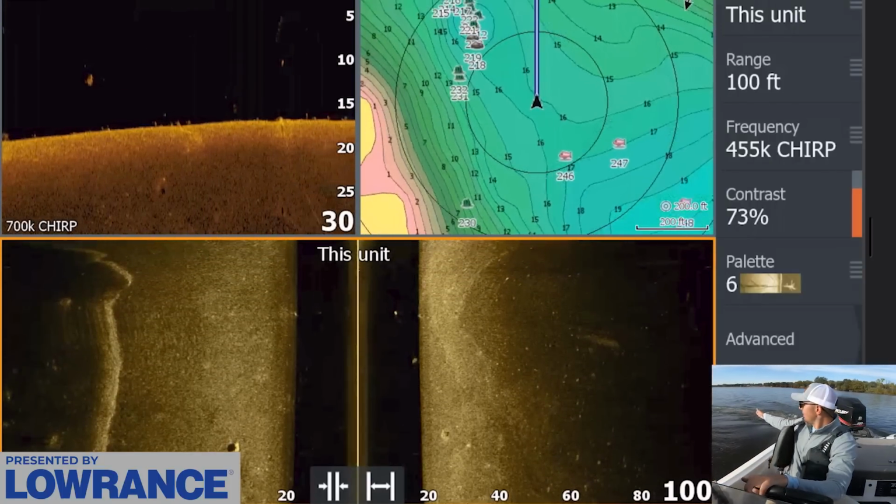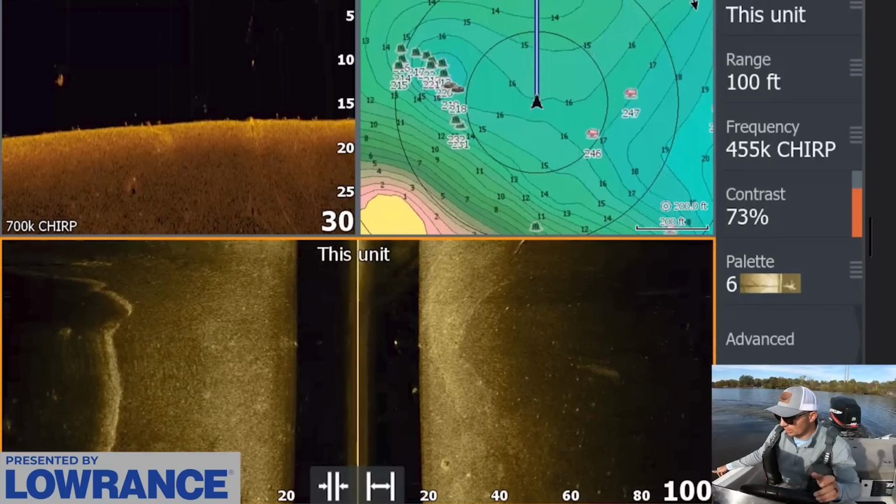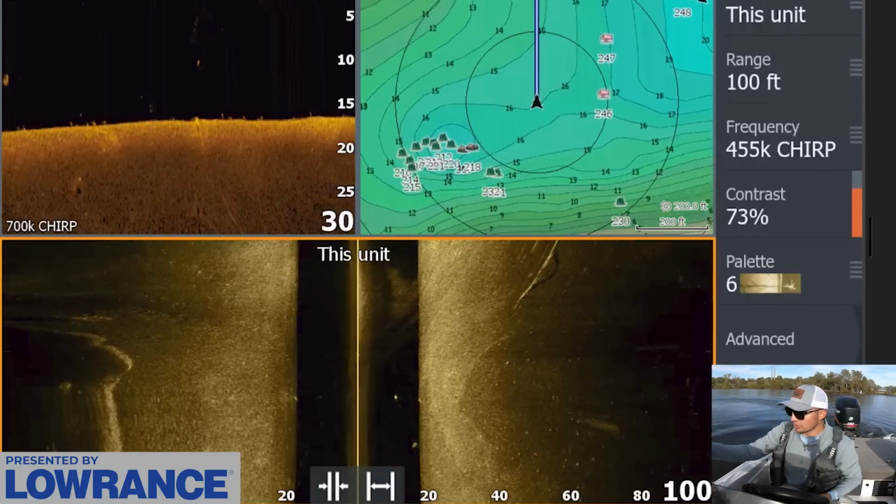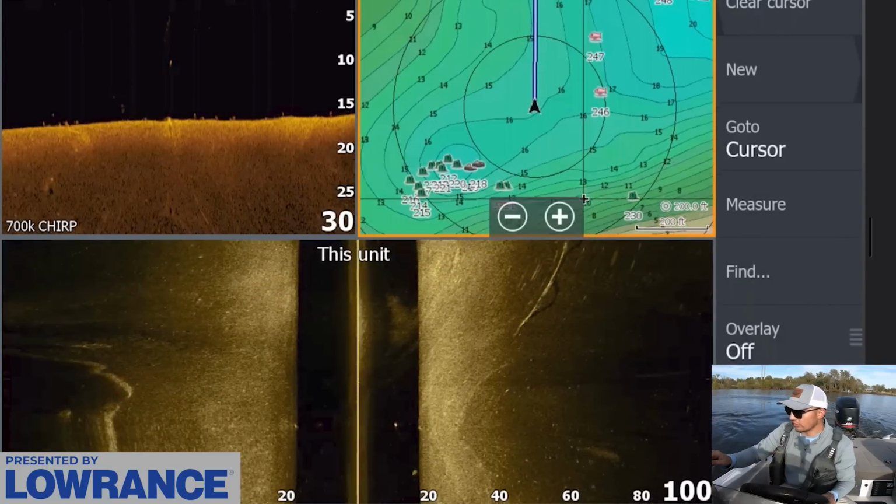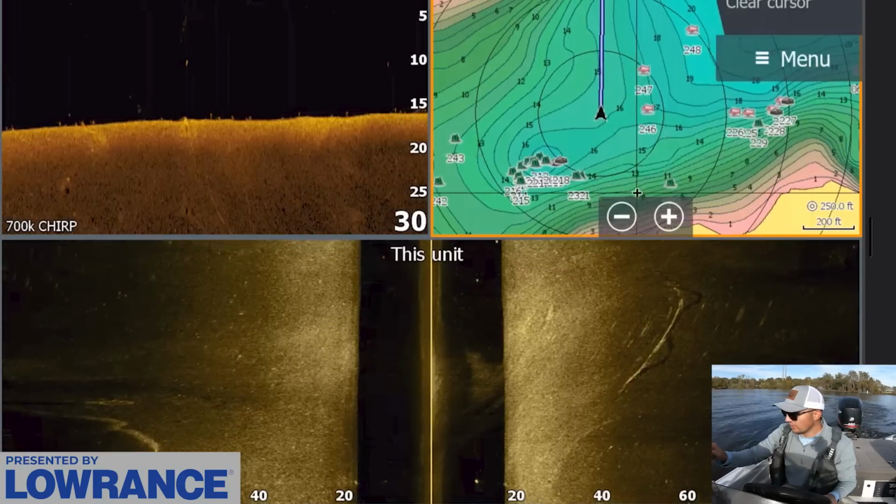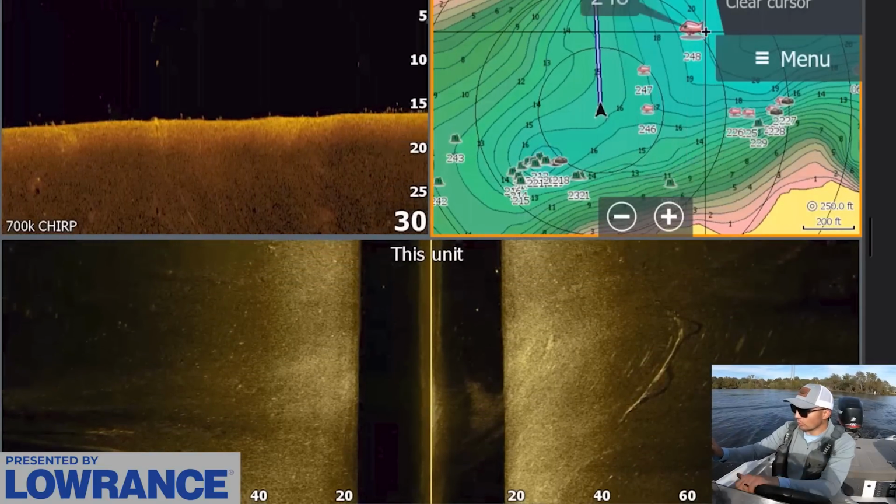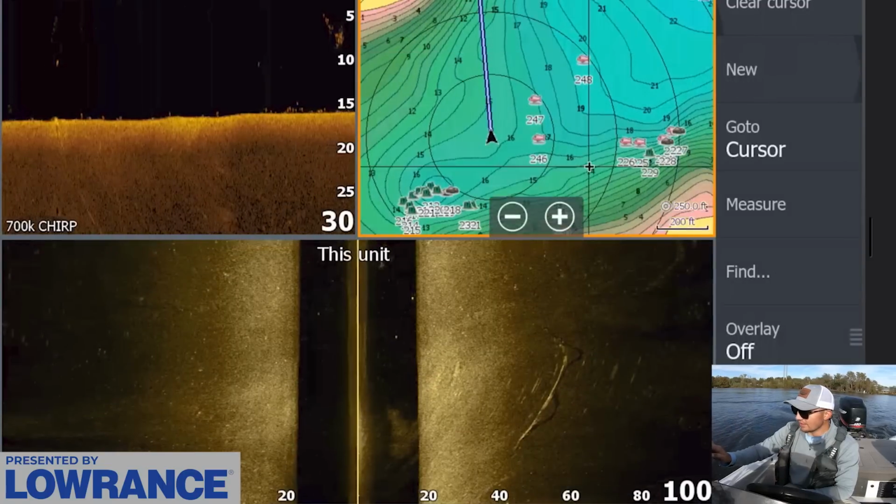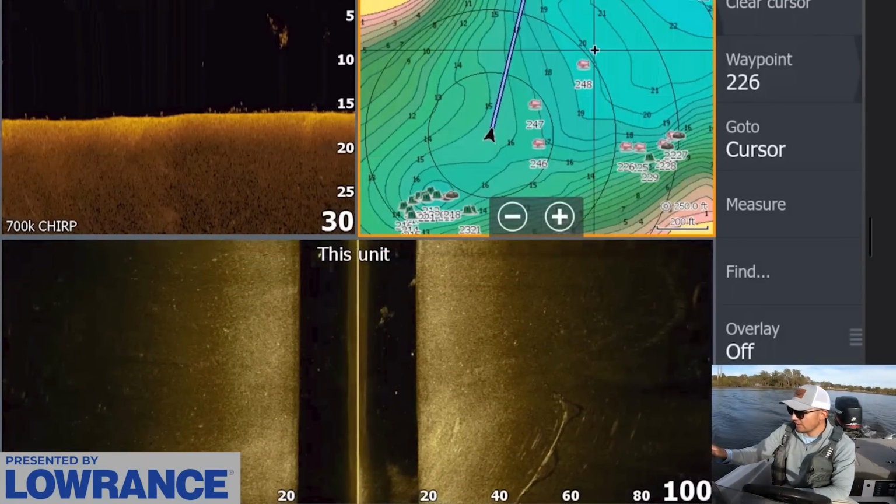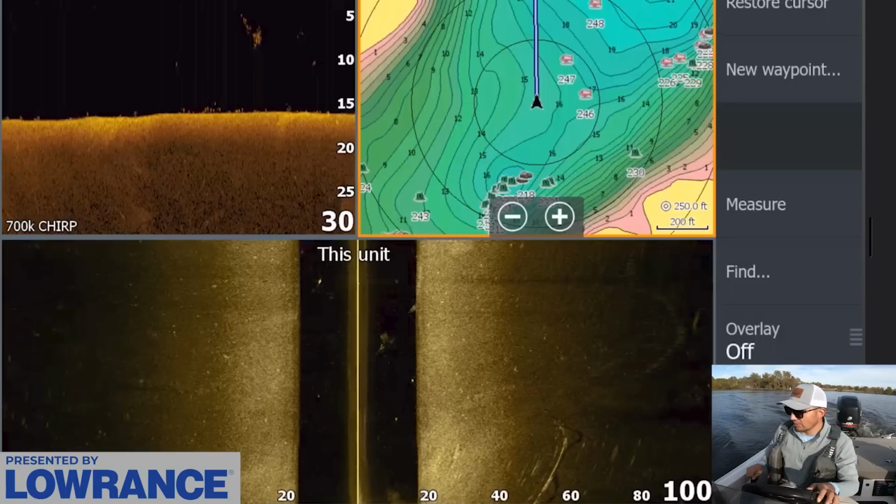It seemed like they really like being right where that little sharp channel was. So that is kind of the zone. And so if we could establish like a zone over here, we have these waypoints. If we move this over, we have these waypoints here, and then we have this waypoint 248. And so we have a nice like football field size zone right in here that we can narrow down and fish. So I really like that.